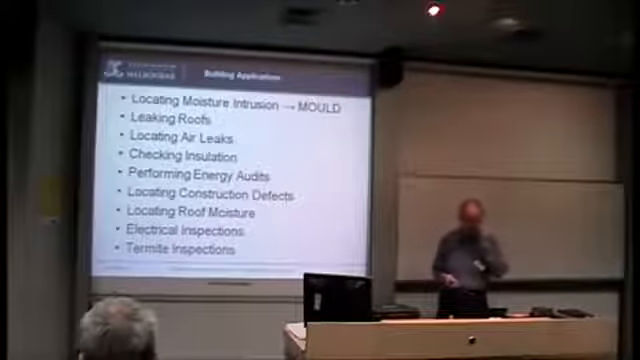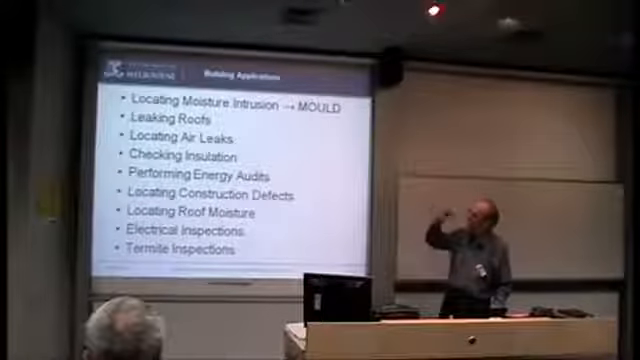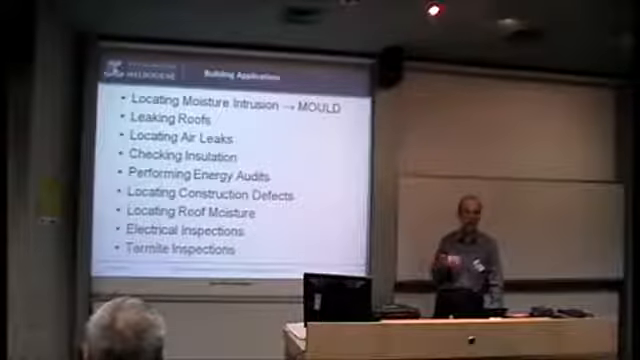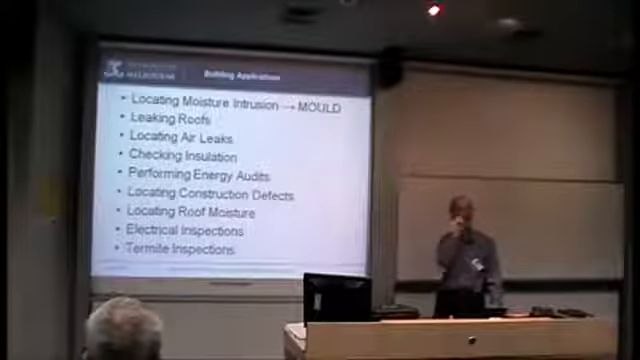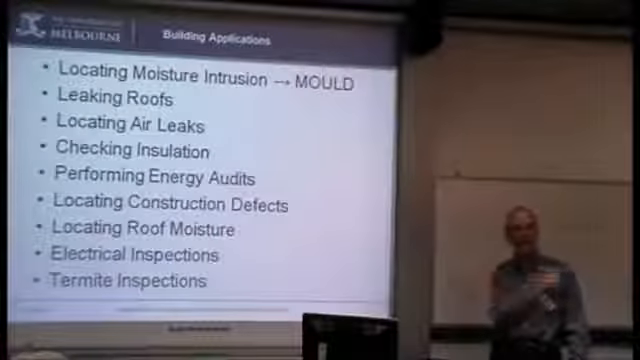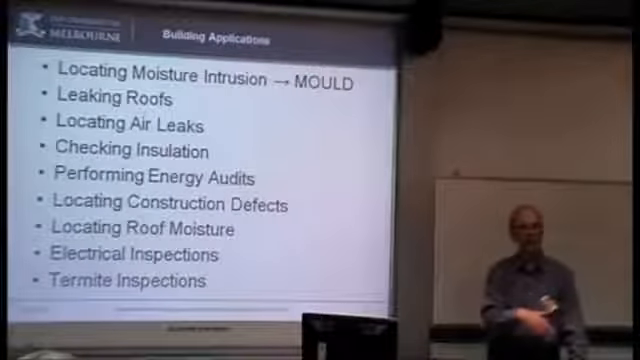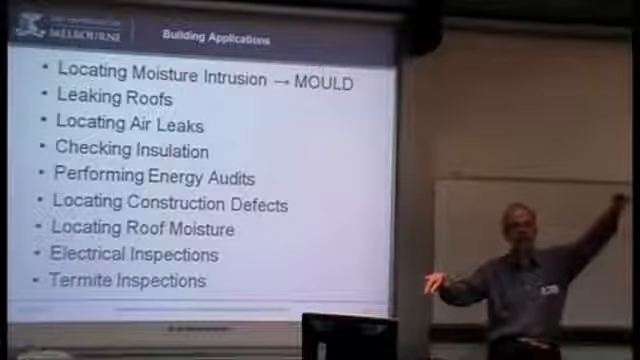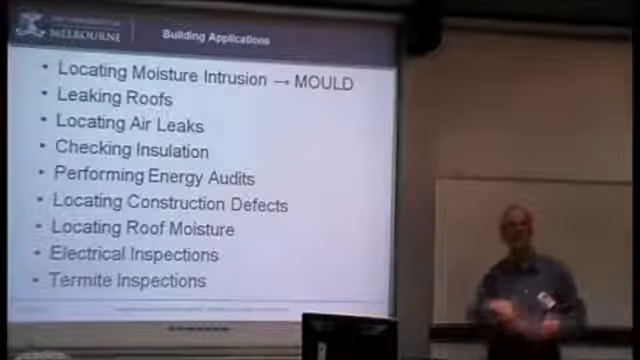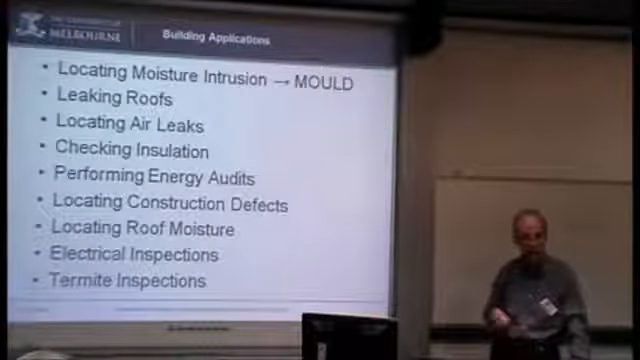Leaking roofs, and I'll actually have, at the end of this, if we've got time, a case study where I've looked for a leaking roof. It's very good for picking up leaks, but not very good for telling you where it's actually leaking, only that you've got a leaking roof. Because water, as the old saying goes, will find its own level. Basically, it sorts out where it wants to go, and it's often where it appears, not where it started from. You can track it, but then you've got to be able to get into the ceiling space to see it. That can be tricky. It can be done, but it's tricky.